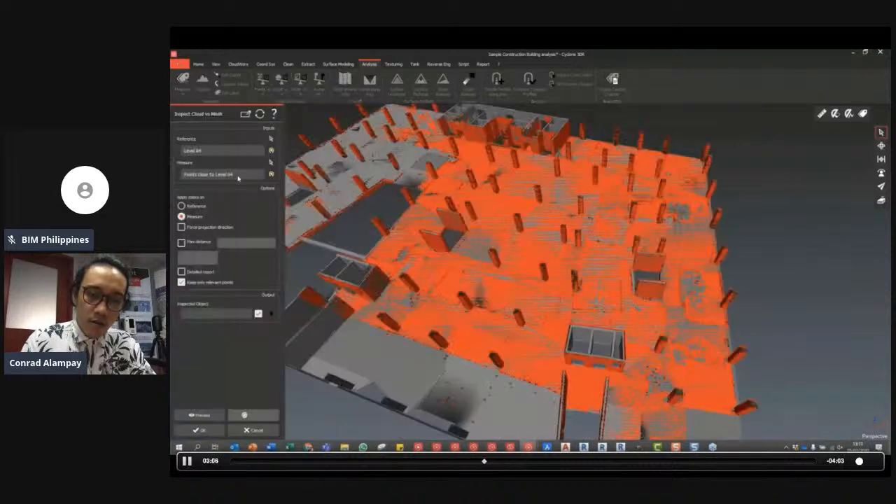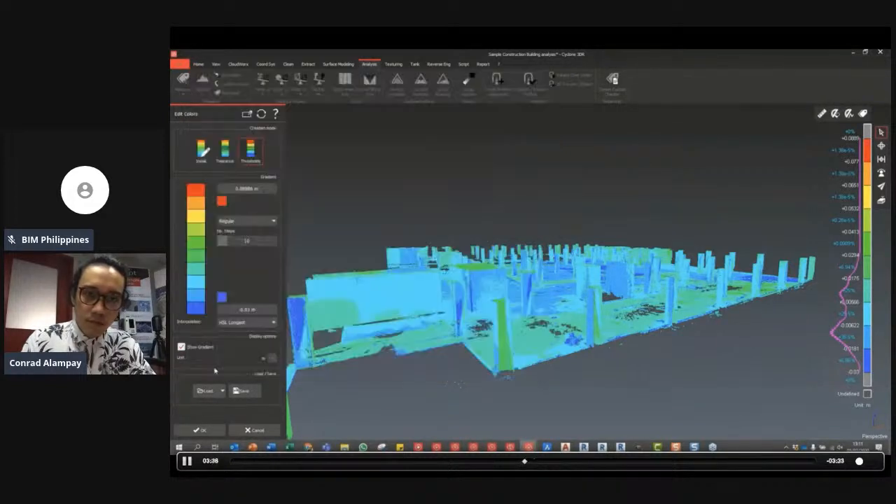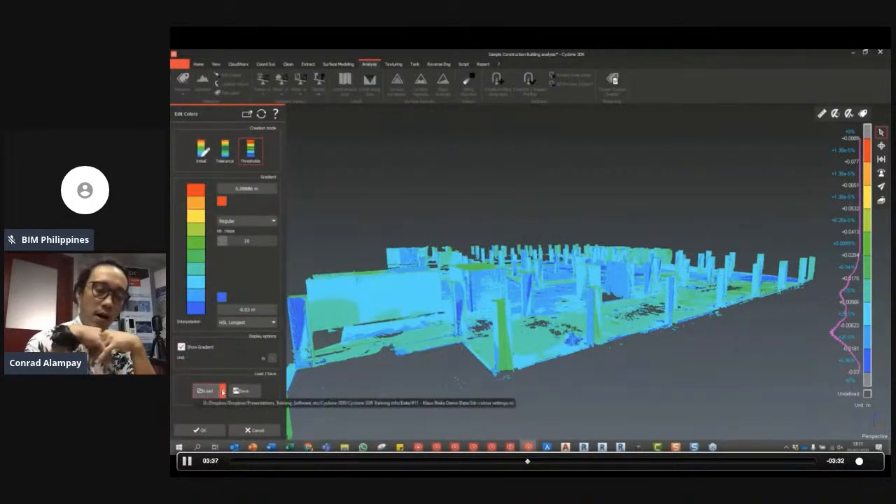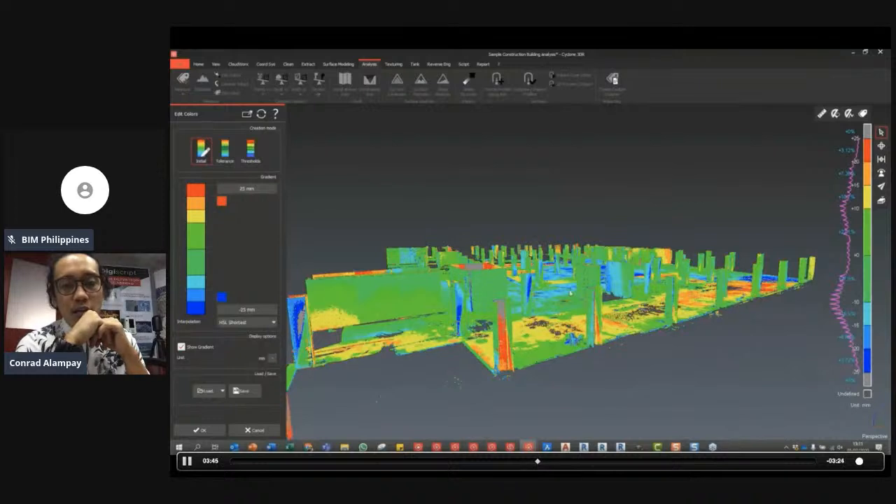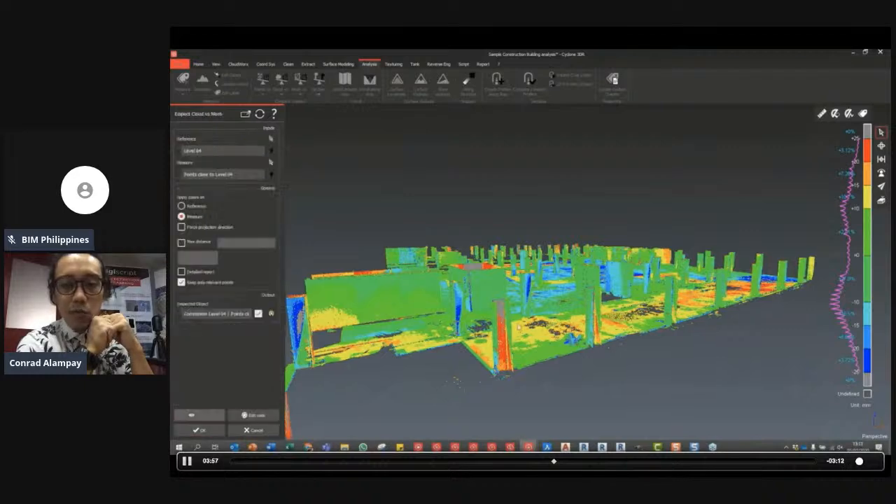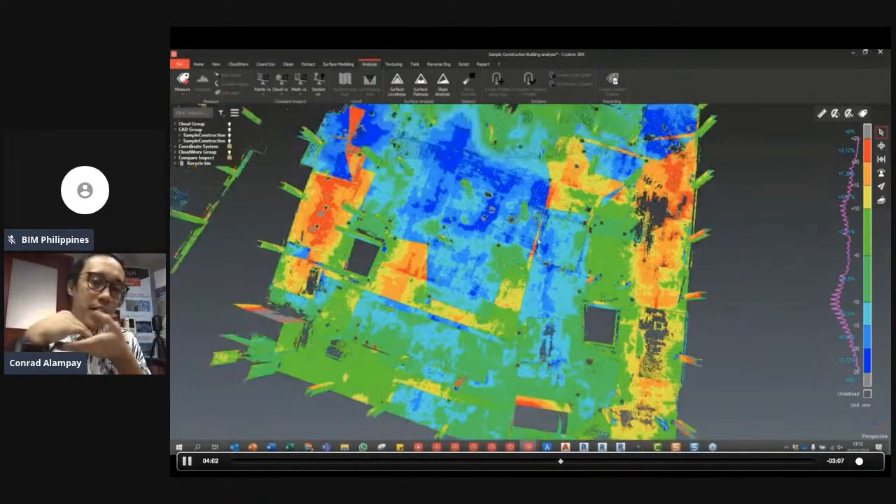So as you can see in the video, kung mapapansin nyo, nag-iba yung appearance ng video, and then on the right screen, meron tayong mga deviation dyan. Okay, so it shows yung deviation ng design model versus yung actual point cloud data natin. So yung scale graph natin, yan yung nagde-determine yung deviation, like verticality, plumbness, levelness, and flatness ng